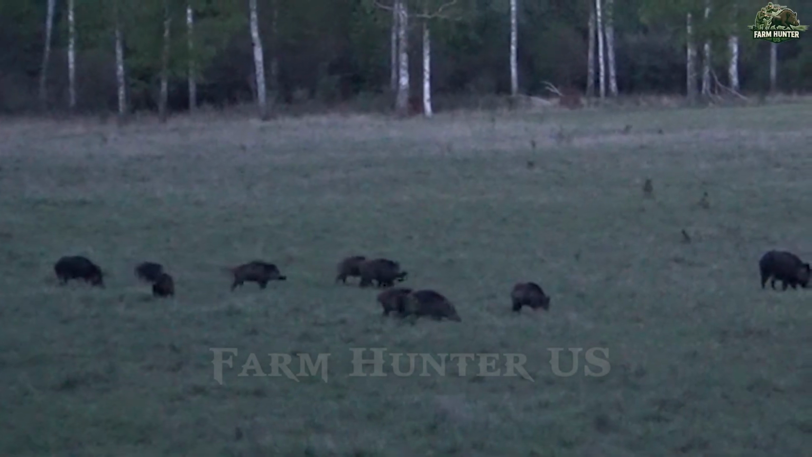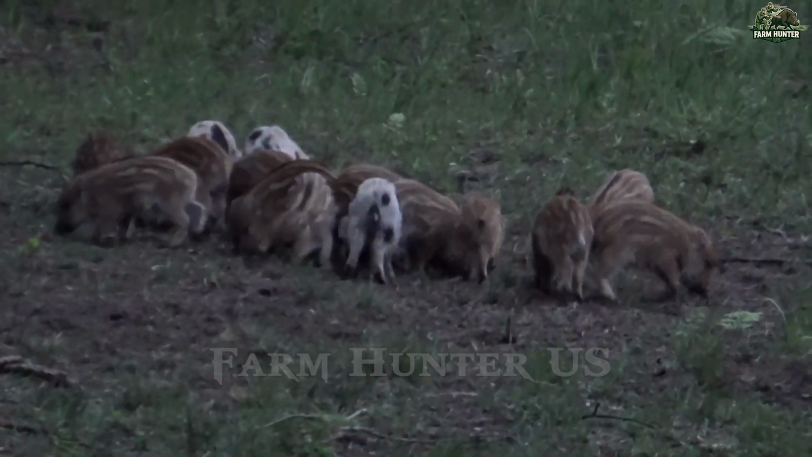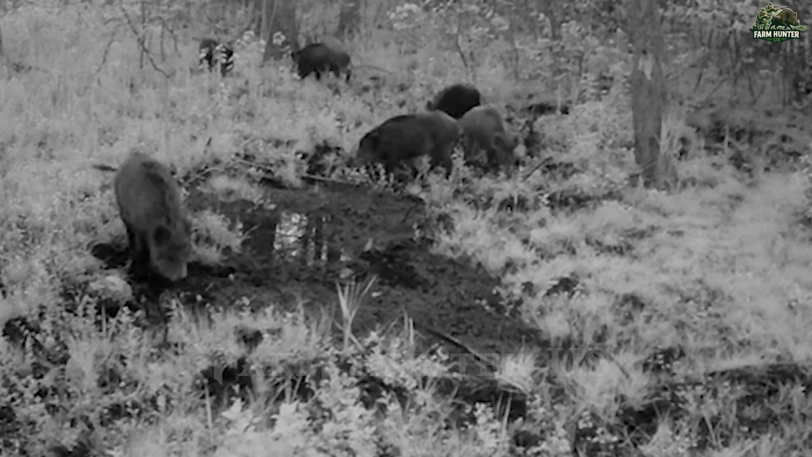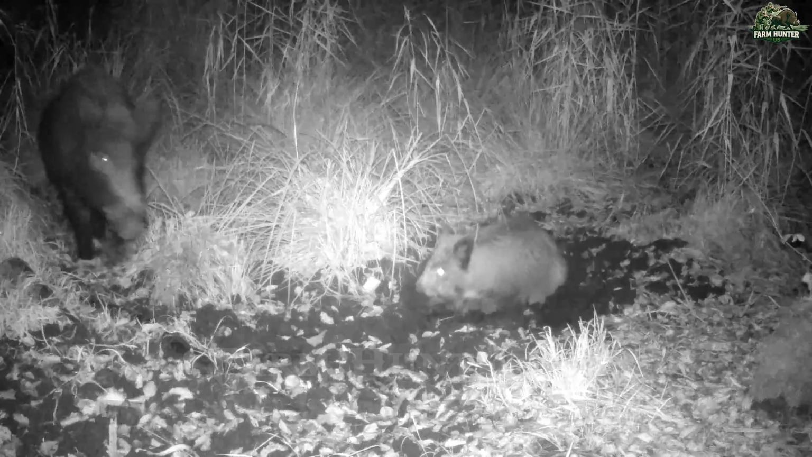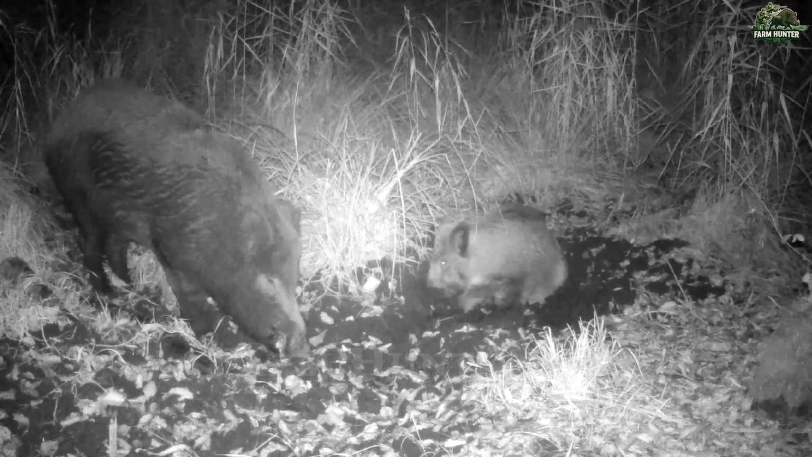Beneath the calm cover of night, in the heart of these fields, a different world awakens, one teeming with tension and anticipation. As darkness stretches across the land, wild boars creep from their hidden dens, driven by hunger and instinct. Their sudden movements leave behind trails of destruction, turning farmlands into battlegrounds.